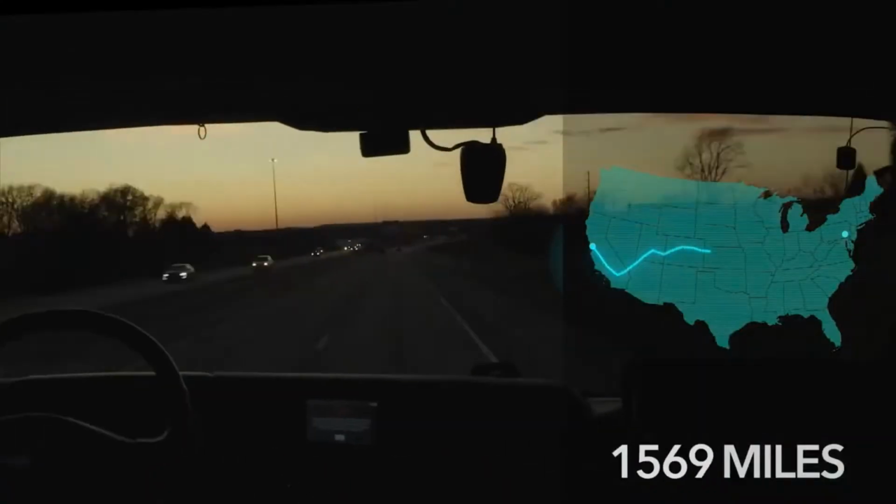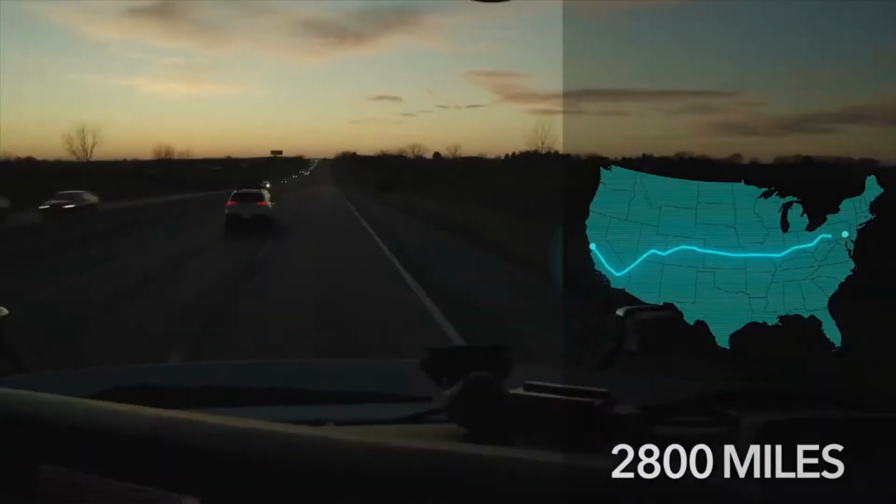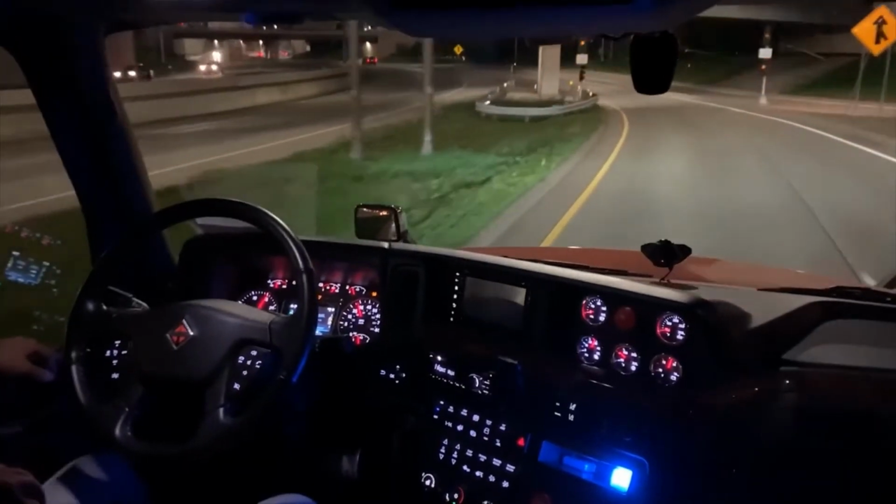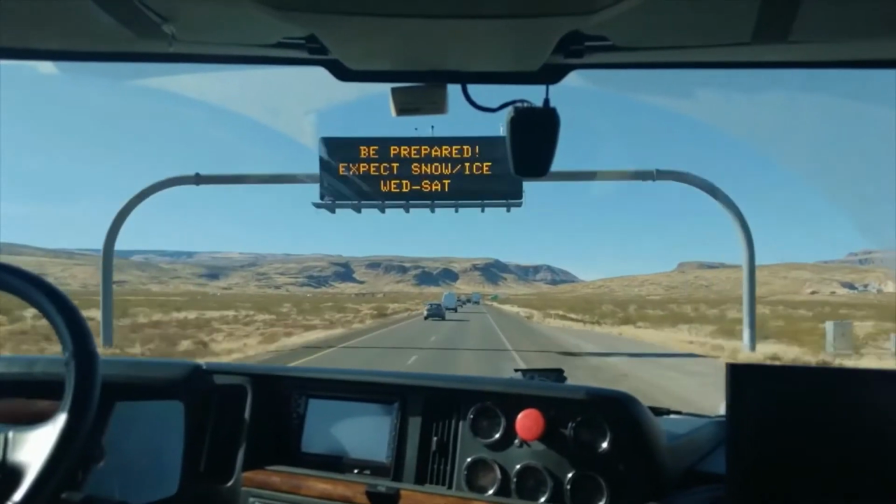We're deploying our system in the US, China, and Europe at large volume. We'll have thousands of trucks on the road by the end of this year and tens of thousands of trucks by the end of next year. So we need partners that are ready to scale with us.